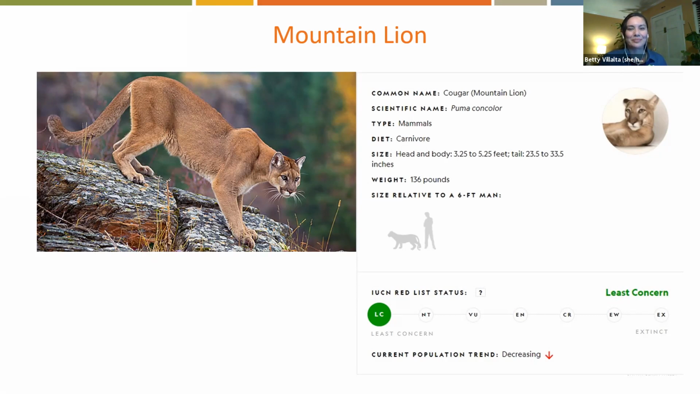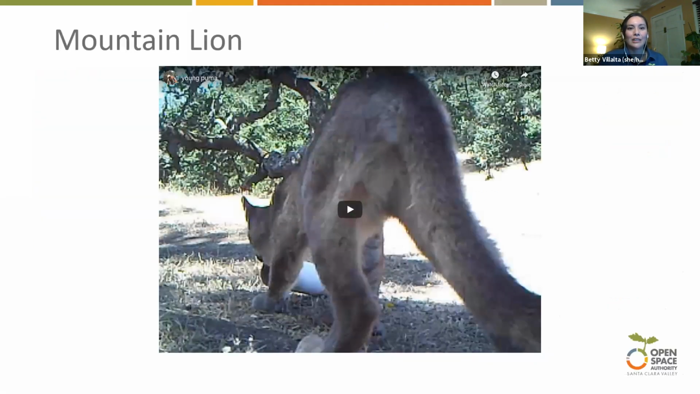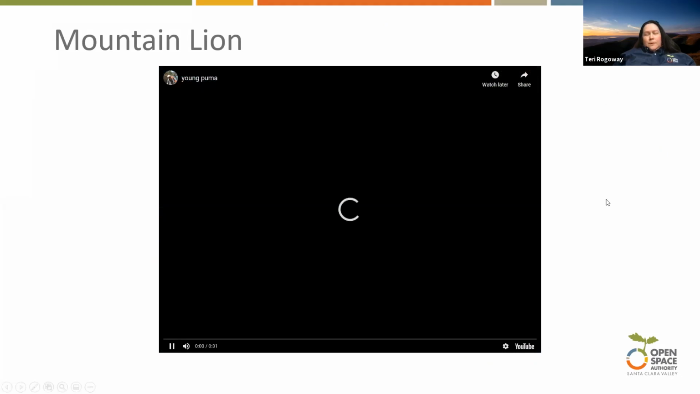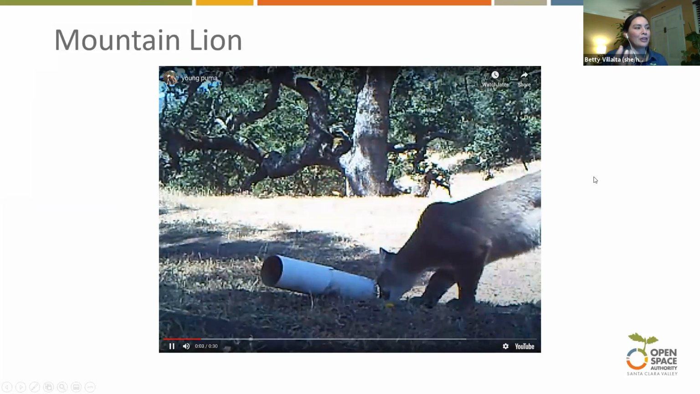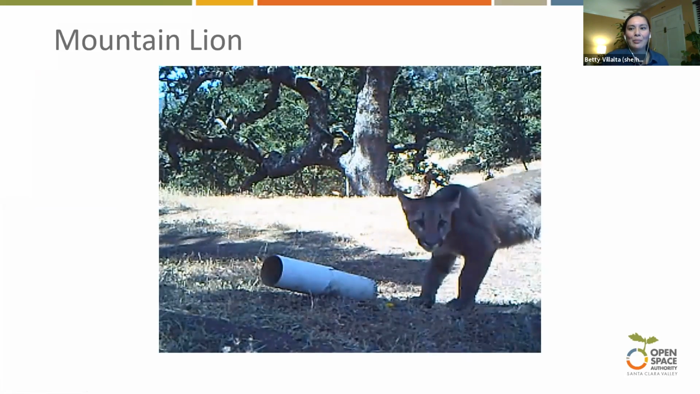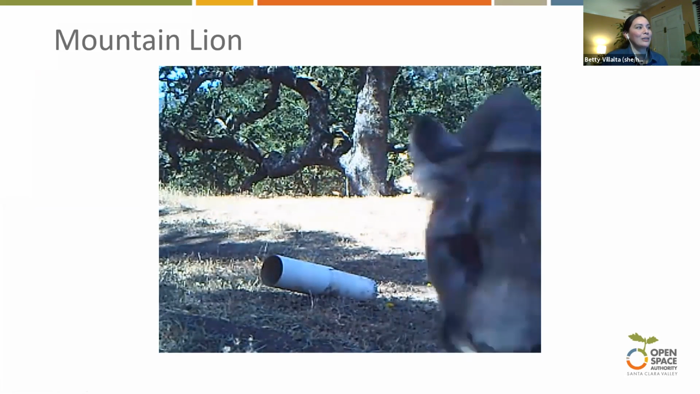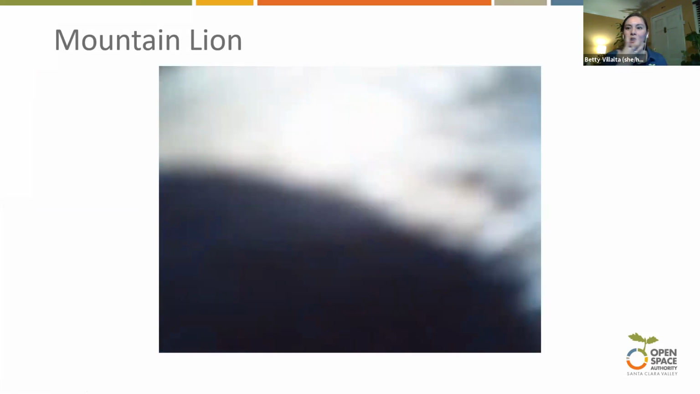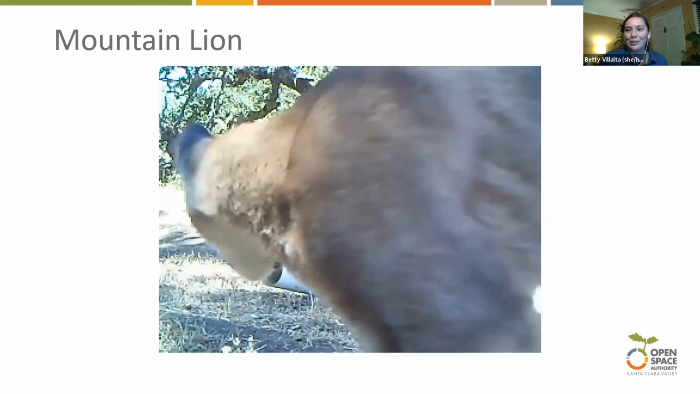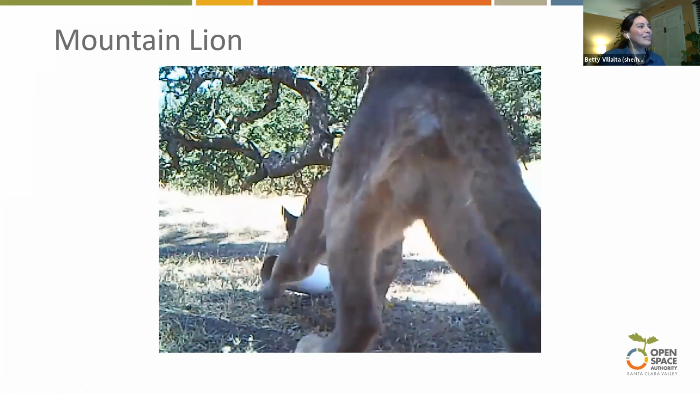I apologize. All right. So this is that same tree and scent marker that we saw earlier, and I just thought it was pretty cool. It looks like the one where the bobcat might have urinated on the camera. It looks like it. It's really interesting to see them smelling the scent marker, but also really smelling the camera, because we saw a lot of different animals urinate on the camera as well.